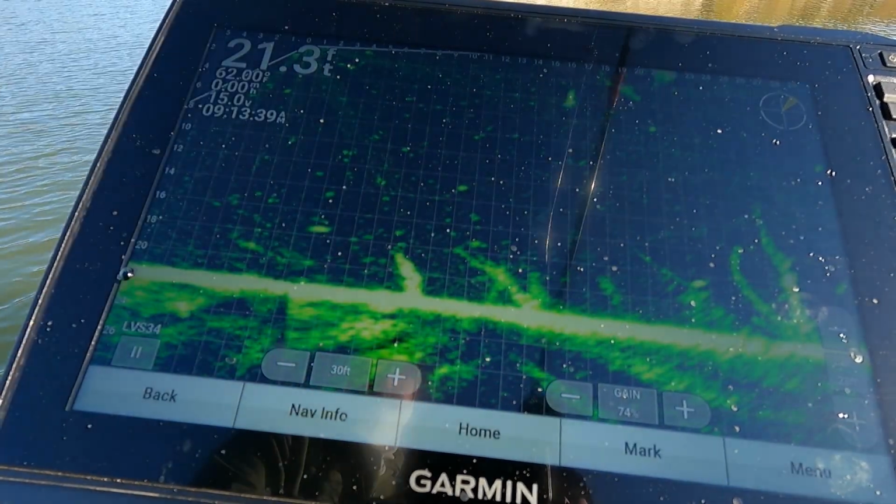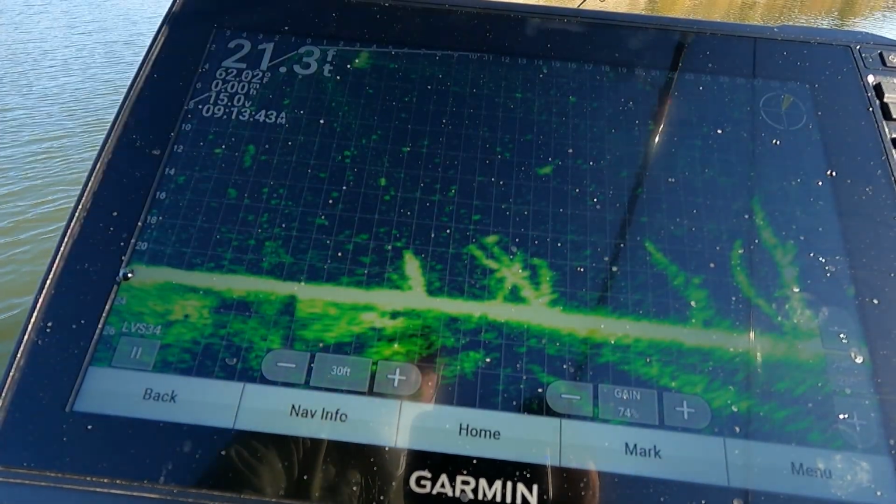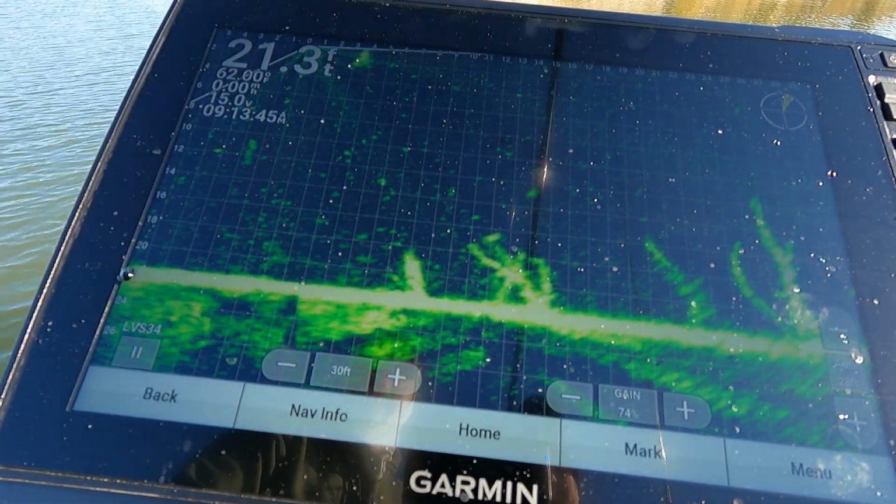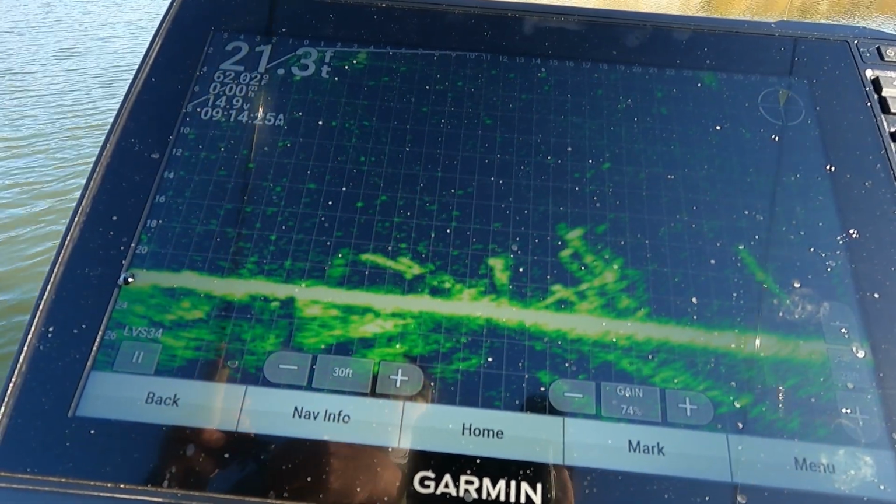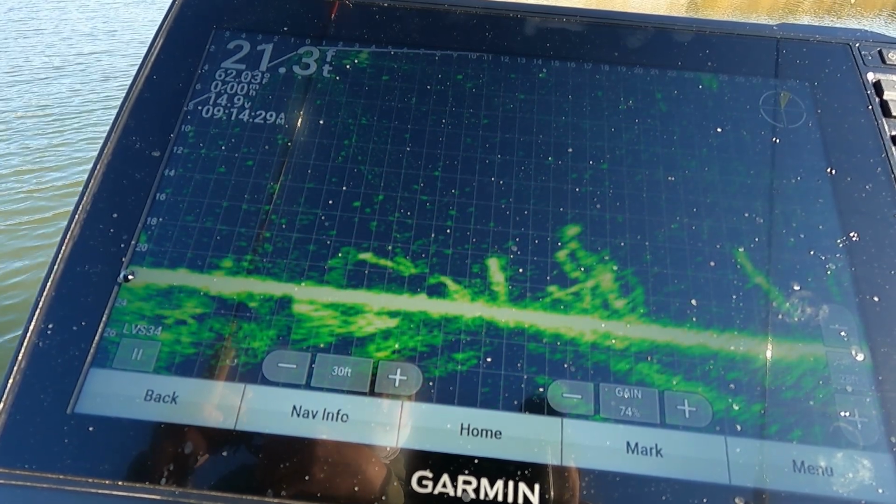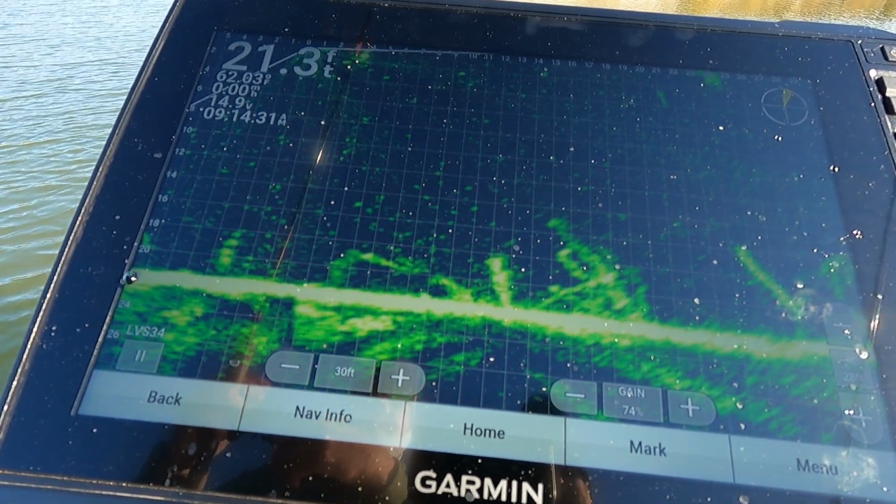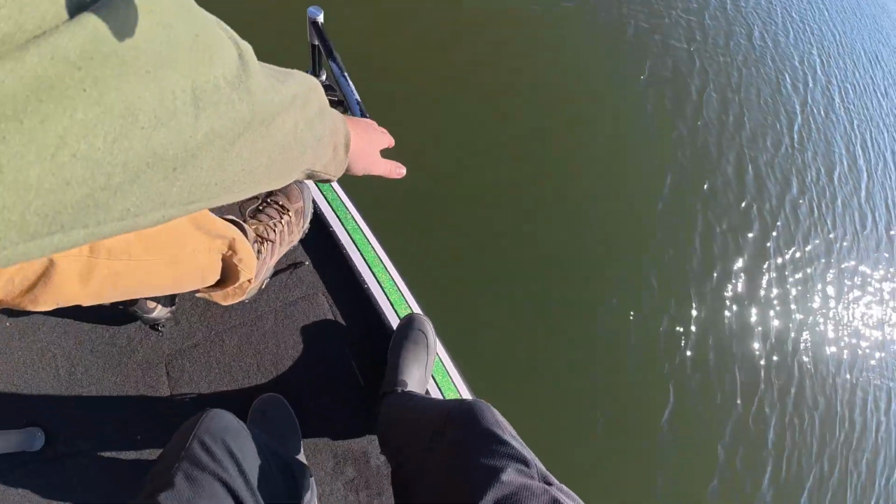One right there. Oh, in the knot. Right there. Oh, I see him. Yep, right there. 11, 12 feet, whatever that is. He should be a winner right there on that drop. All right, there we go. Oh yeah, there you go. 15 foot. Right over his face. Fish is coming out, guys. It's like my dad wrote the manual on it.